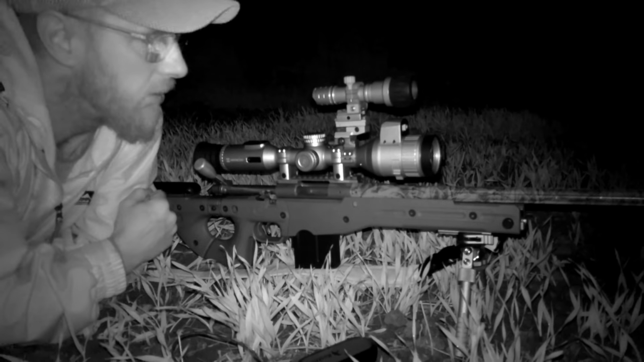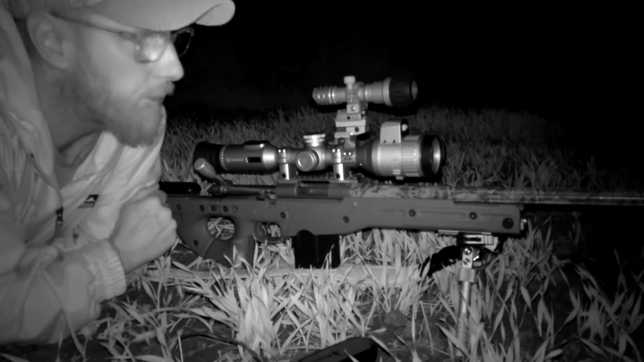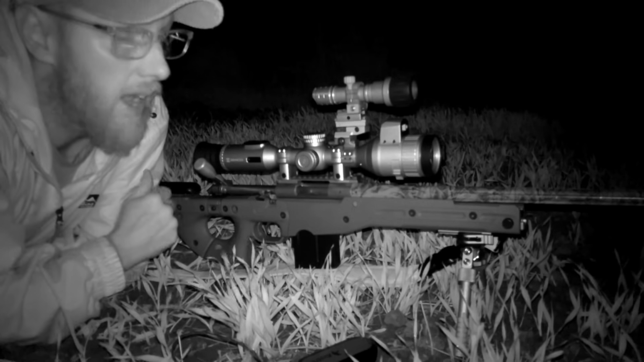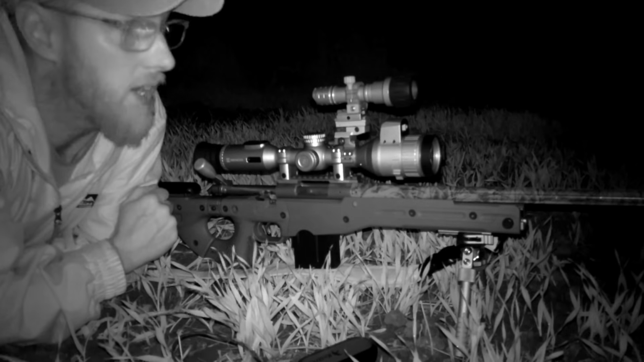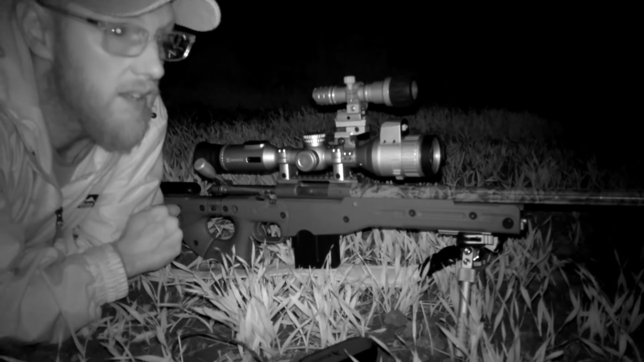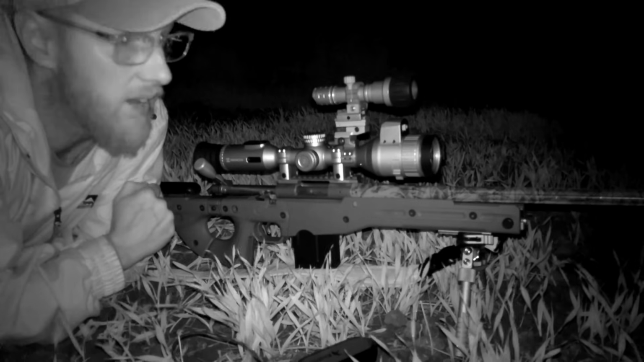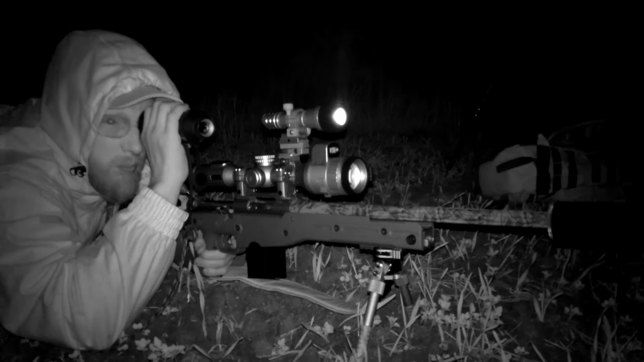I'll use that one when I'm doing ratting and stuff like that around the barns and the farm buildings. But you can still see that it was still able to light up that rabbit at 300 yards for me to be able to take a shot at it. So that was a good result. I did have a feeding issue on that second rabbit there. Unfortunately, that one got away, but luckily there was another one sat out, so at least it wasn't a wasted opportunity.